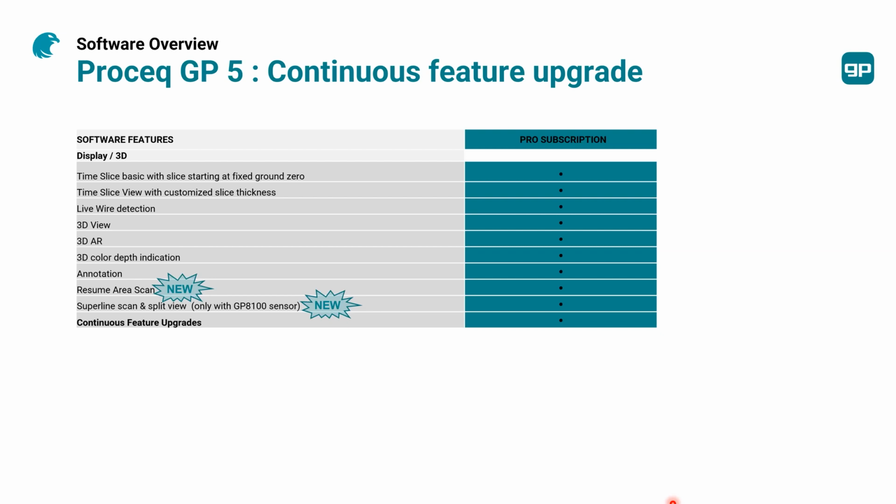Very important to remember that in the field, immediately you can have the 3D view, augmented reality as well, 3D augmented reality, and the color depth indication. These are many features that customers want to have in the field. They don't need to go to the office and post-process on the PC, one hour to get first views like this. Here, your iPad is powerful enough to do that.